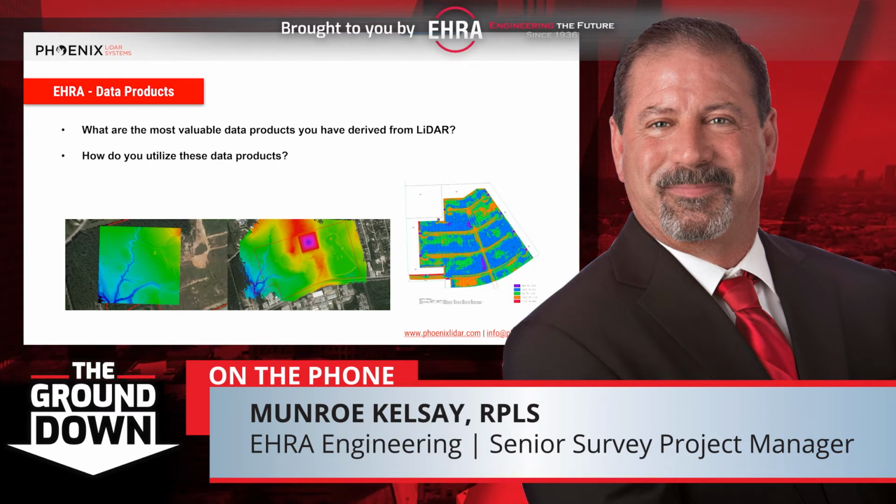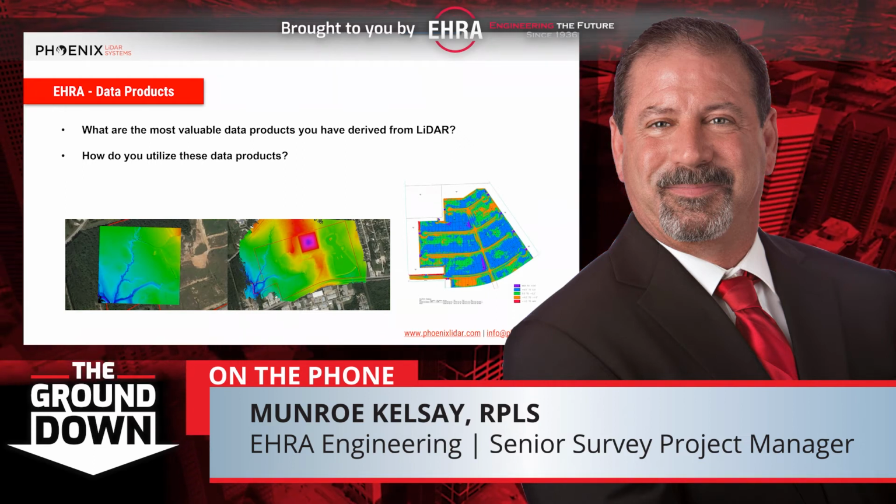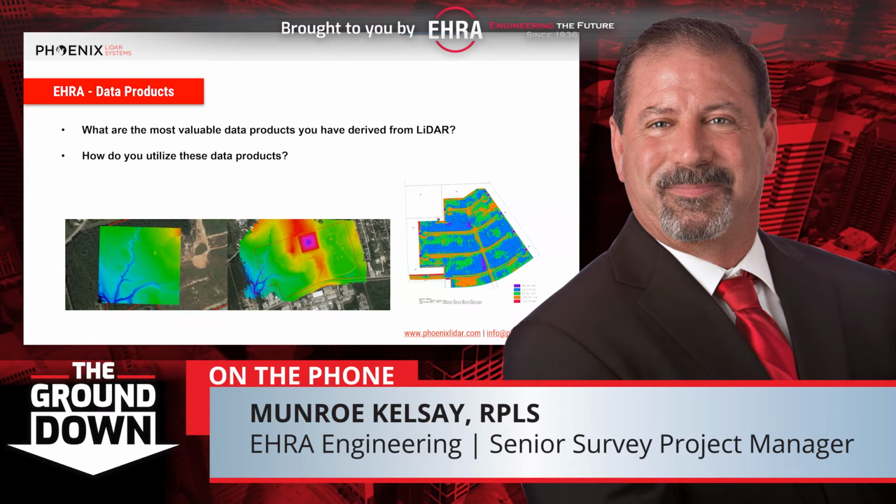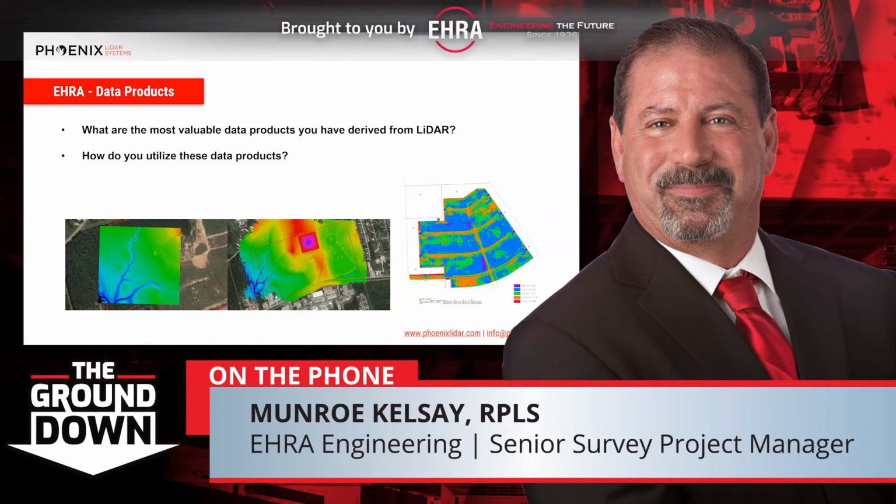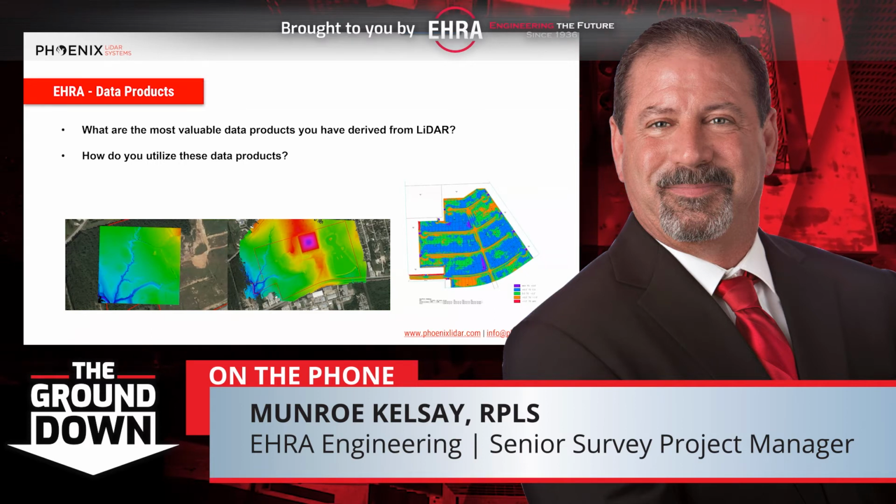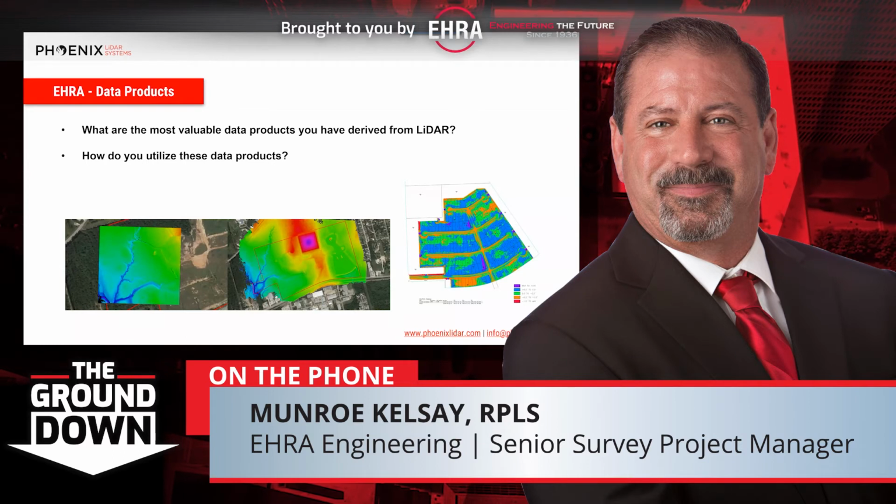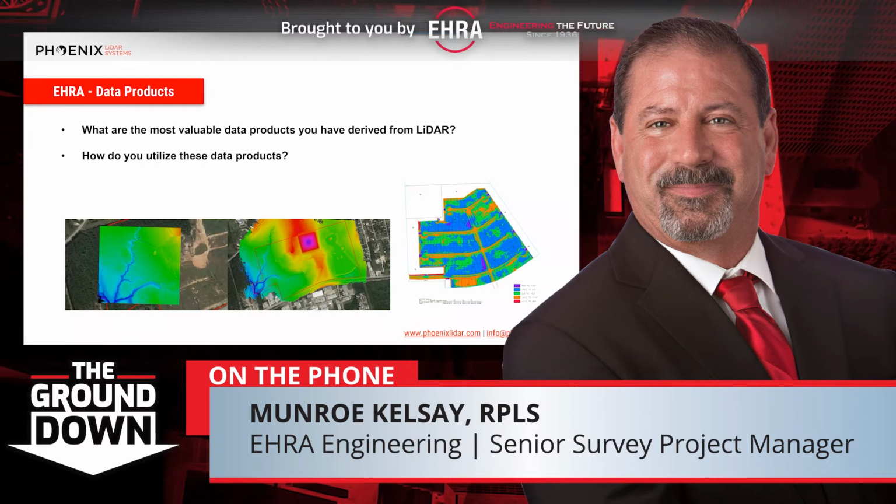Yeah, what accuracy are you typically achieving with your Mini Ranger through the trees? So typically, since we're a survey company, where we go out with LiDAR, we take a cross-section on our projects. Two cross-section lines is what we run across conventionally with the survey crew.